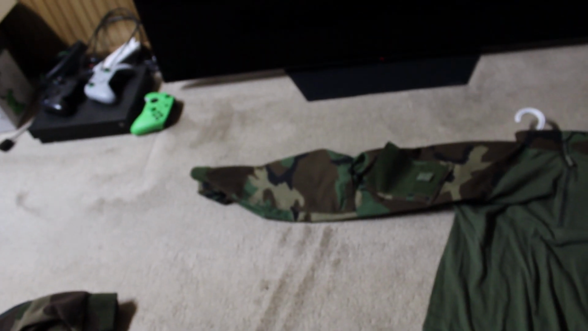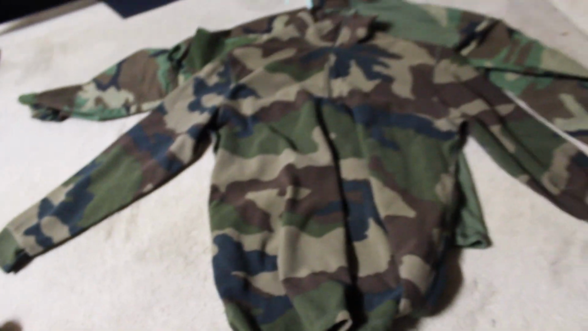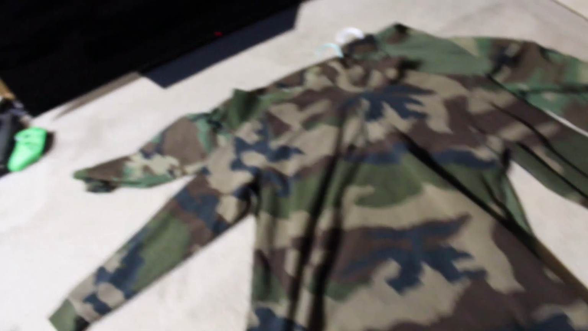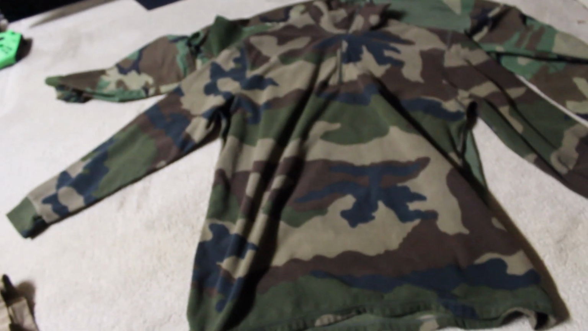So, in addition, the thing I think did probably second best would be this French CCE. Now, it glowed a tiny bit, and that's probably because this is military surplus. This is used, so it's probably been washed a few times in some brightening fabrics or something.